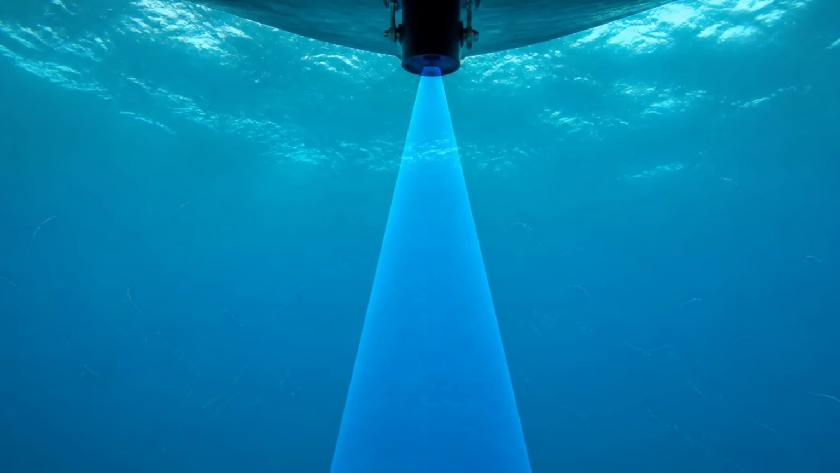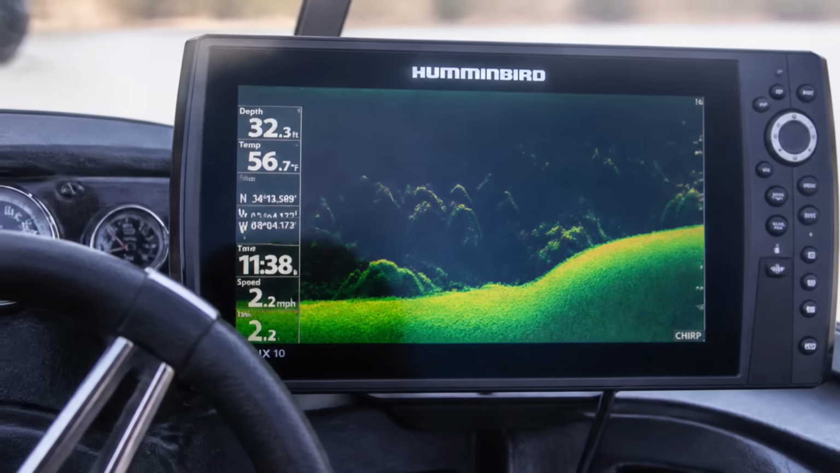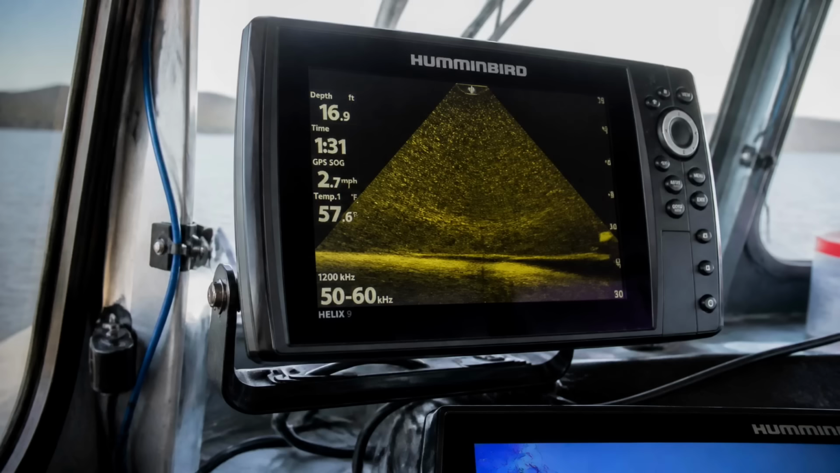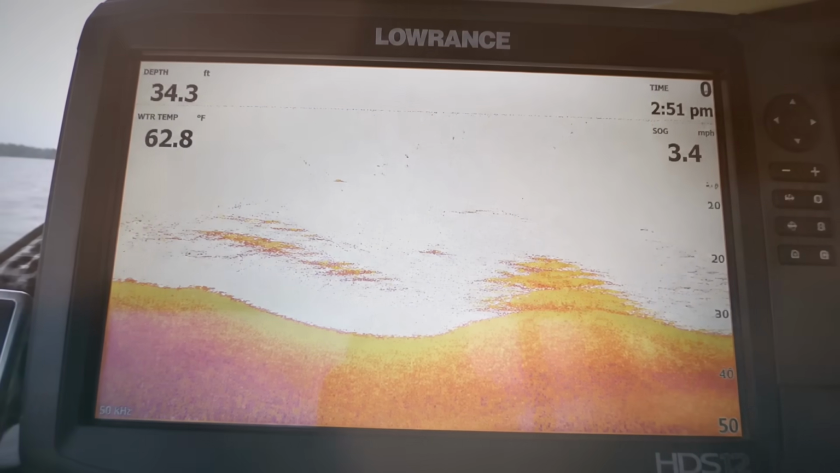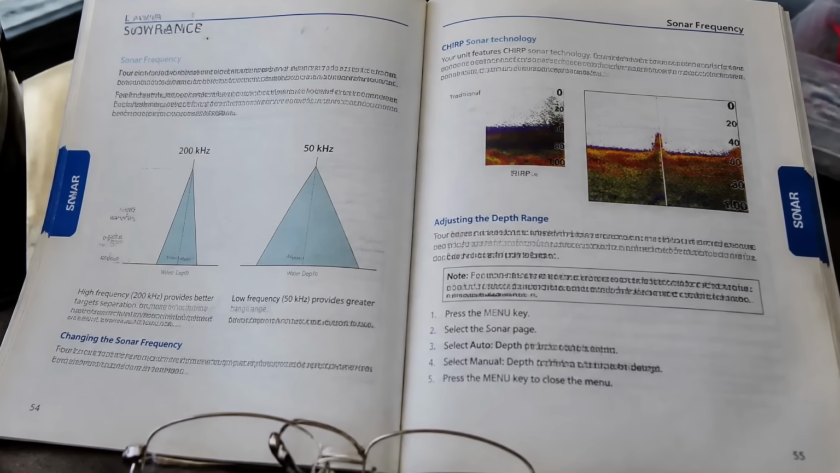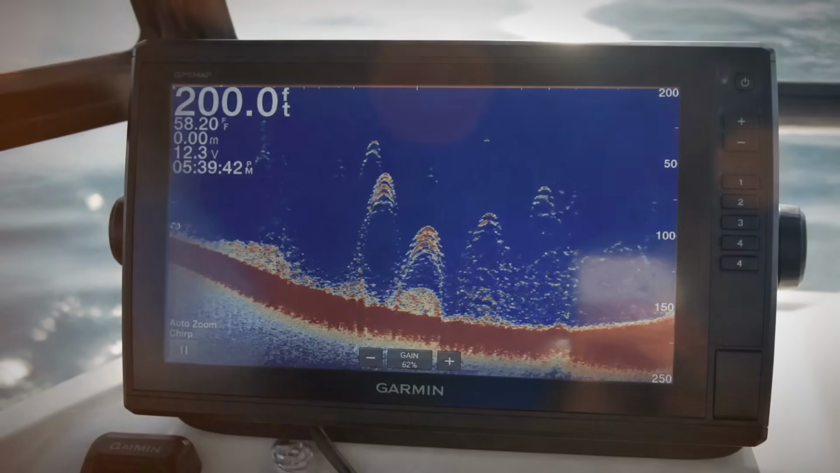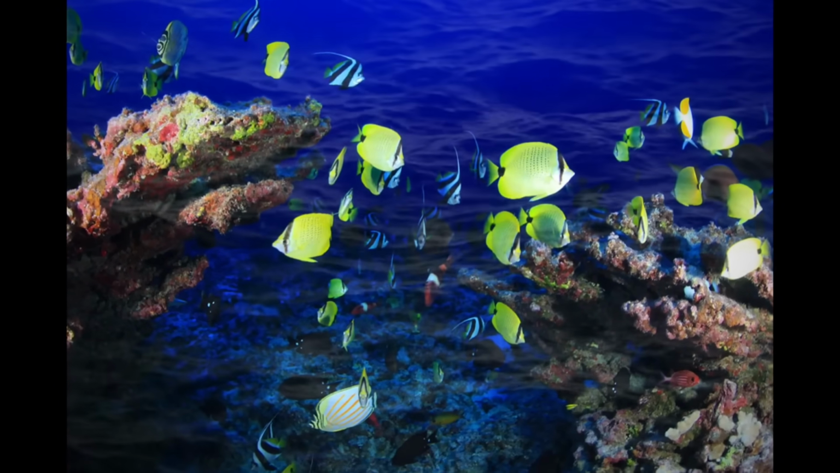A high frequency, say 200 kilohertz, fires a narrow, tight cone. You get beautiful detail and sharp separation between targets, but it gives out in deep water. A low frequency, like 50 kilohertz, throws a wide cone that reaches far deeper, but the detail goes soft. Lowrance's own guidance is refreshingly blunt about it. Run 200 kilohertz down to about 200 feet, then drop to 50 when you want to look deeper than that.